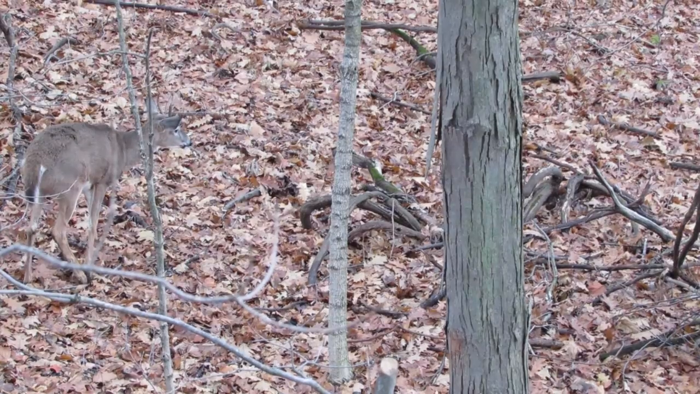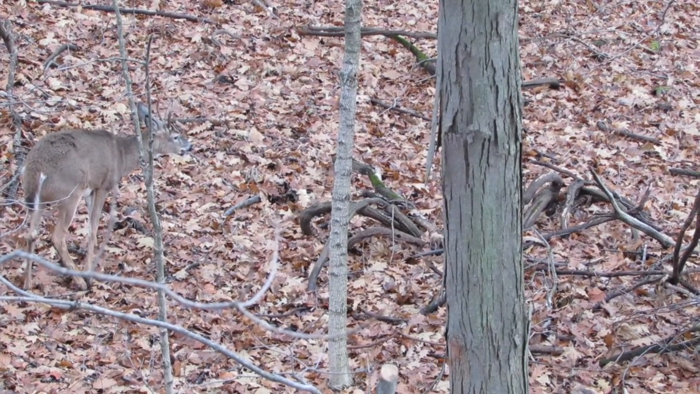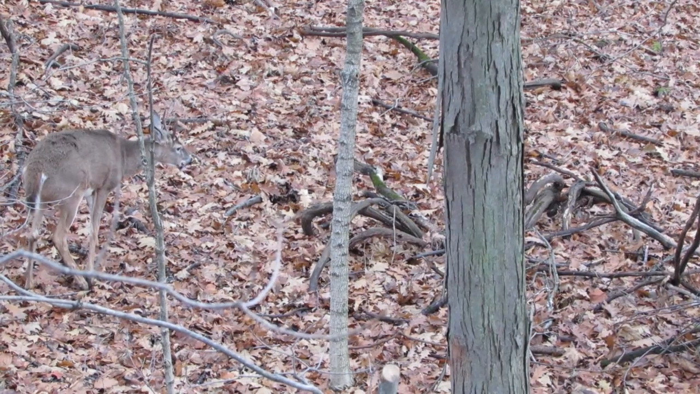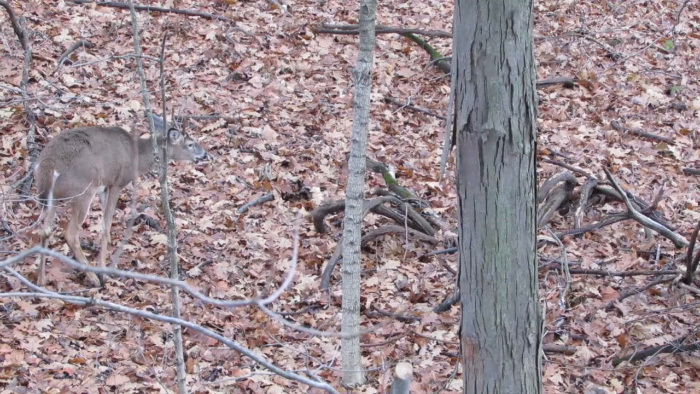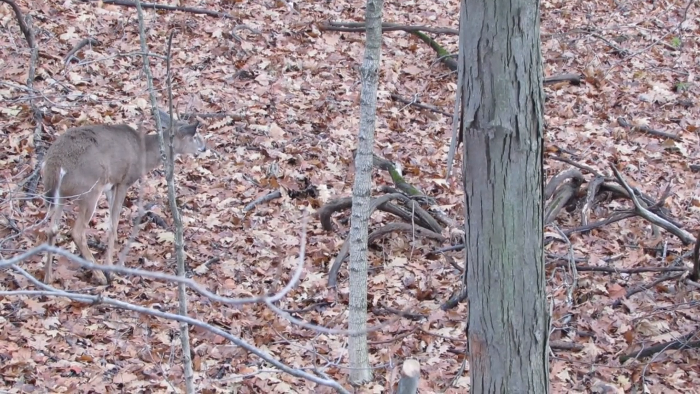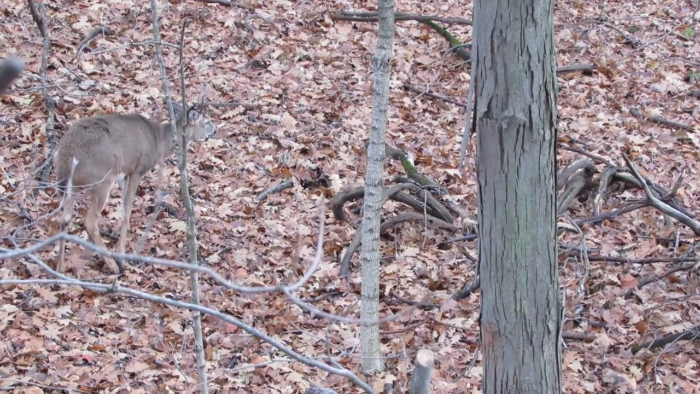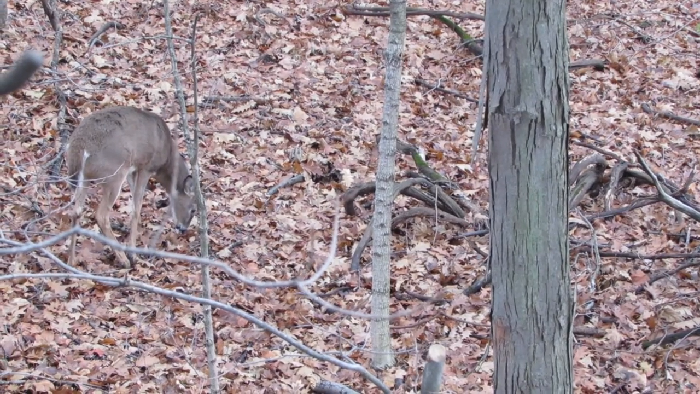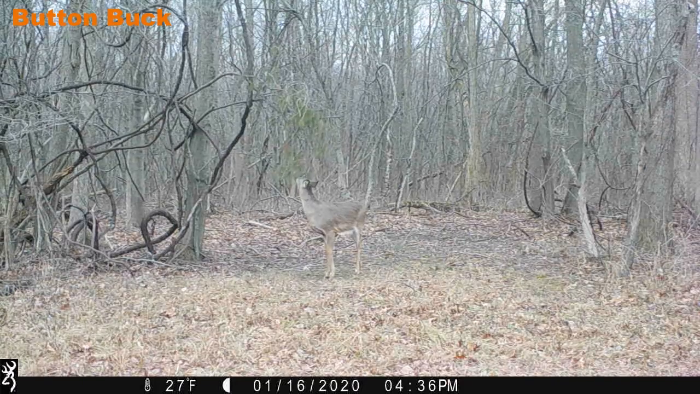Now, this is going to be a situation in the evening. So this is which deer get up first and go to the feeding area, and which deer wait till the end to go to the feeding area. So often, an hour, hour and a half, maybe 2 hours before sunset, the first group of deer are going to start moving. And that group is led by, usually, a button buck, a buck fawn.